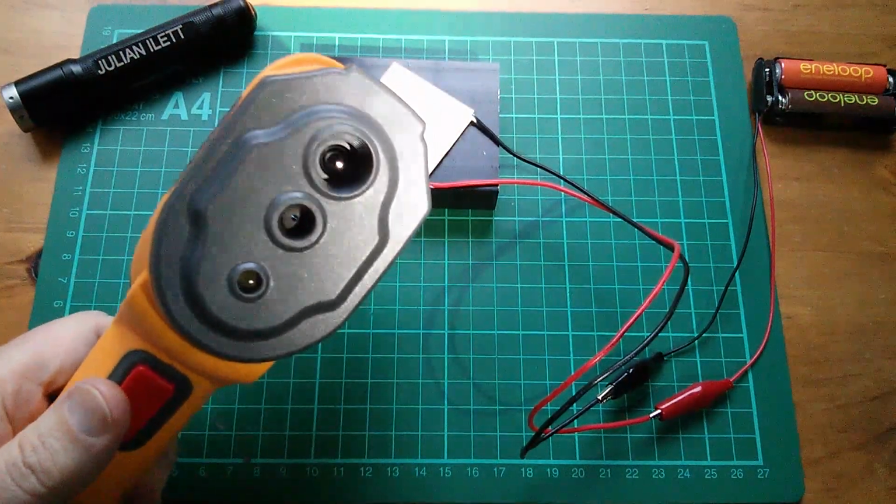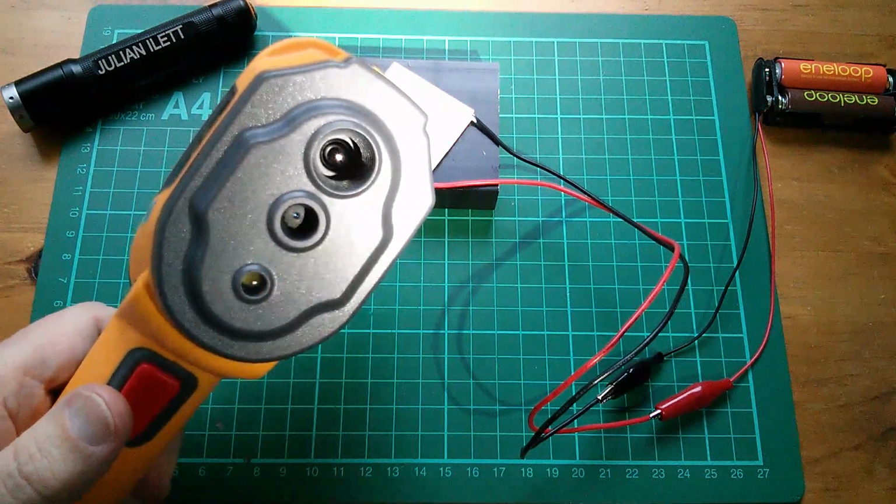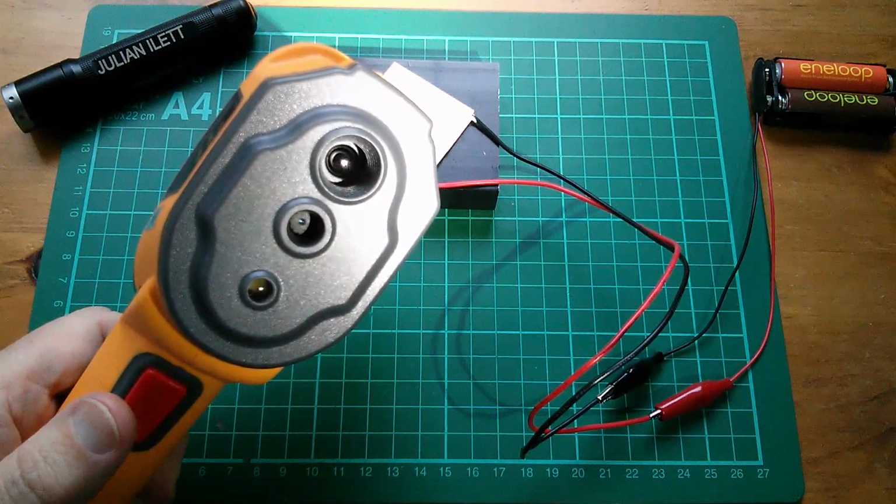So at the top we've got the thermal imaging camera, and you can see the lens there, which is likely to be made of something like germanium. It's not made of glass, because glass is not infrared transmissive, not at these frequencies anyway.